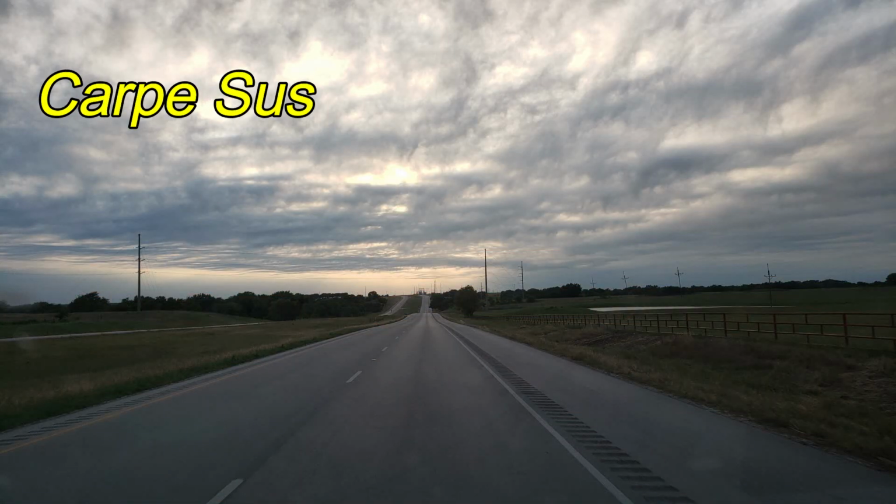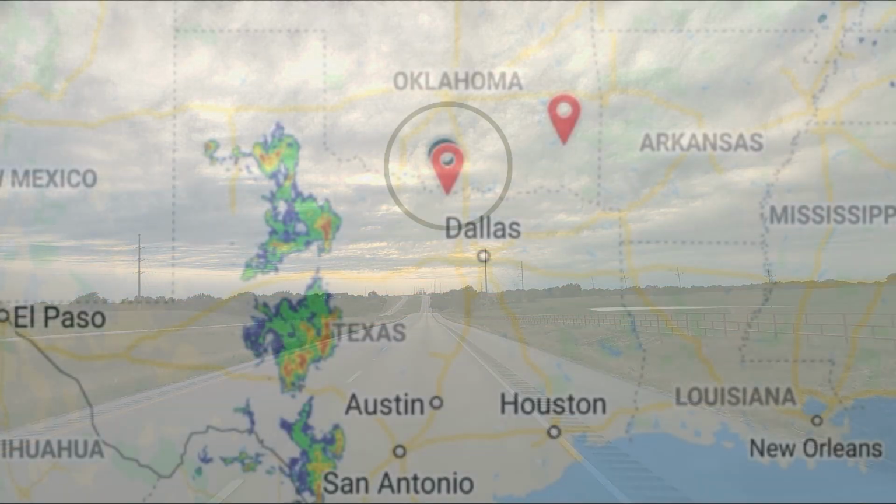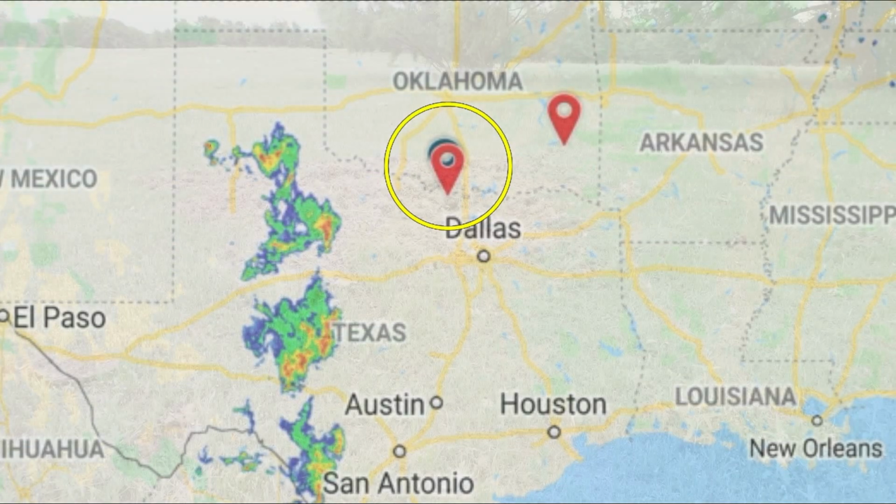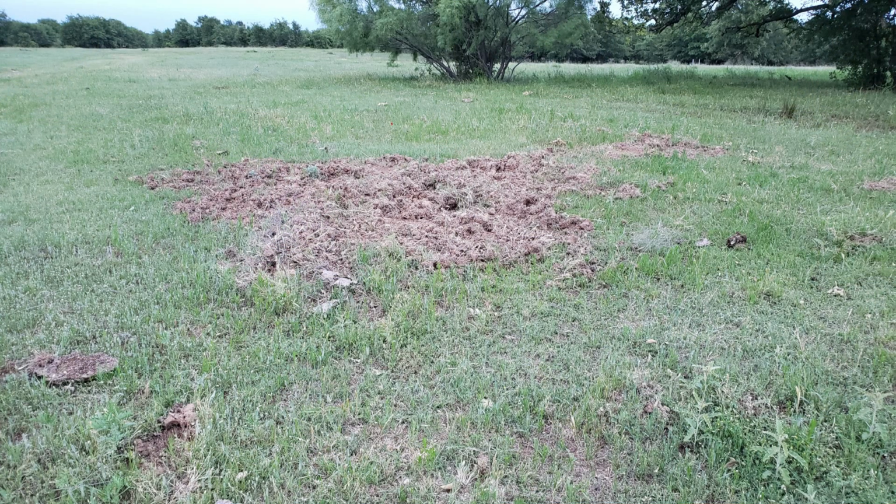This is when heading up in North Texas. Looks like it was going to be a very cloudy night as storms were rolling in from West Texas, but wouldn't be here for a few hours. Got to my first property and started to stalk across the property.